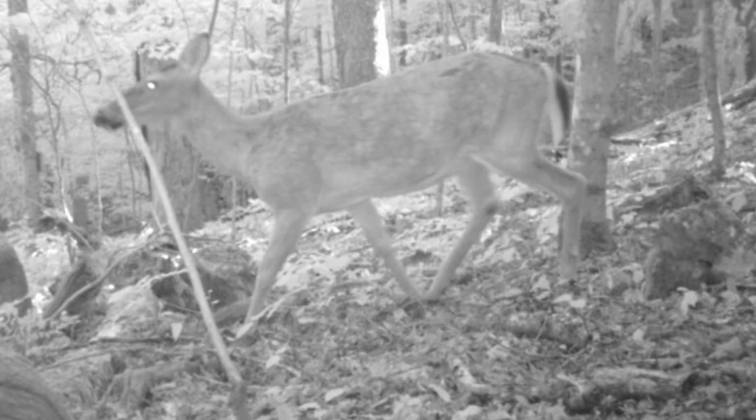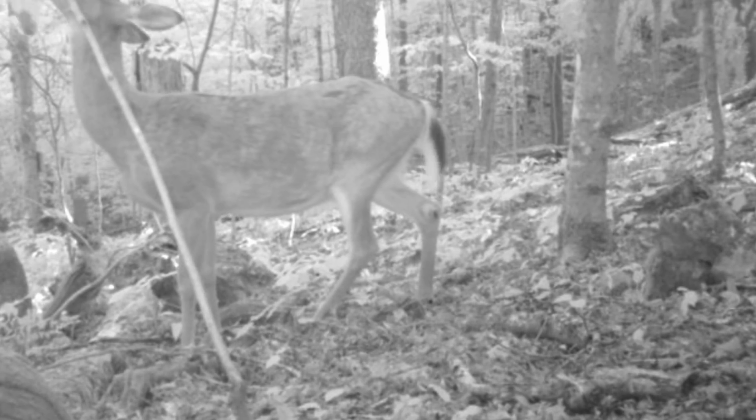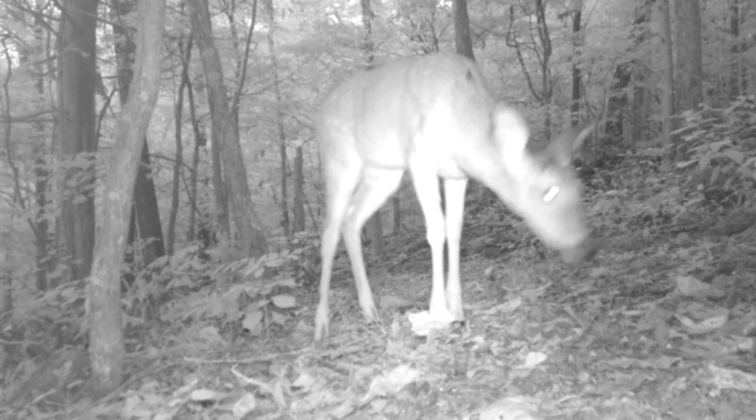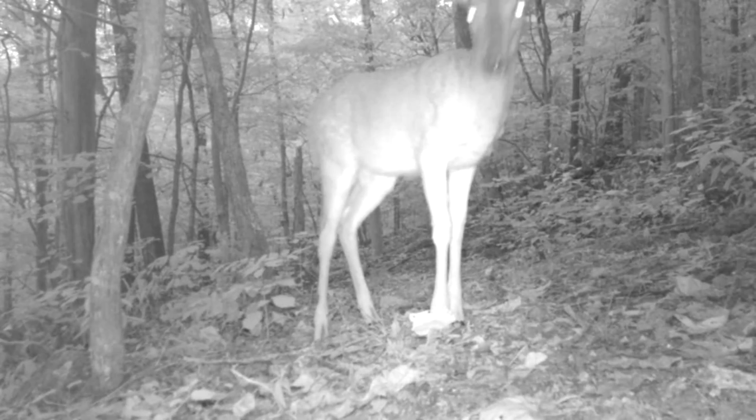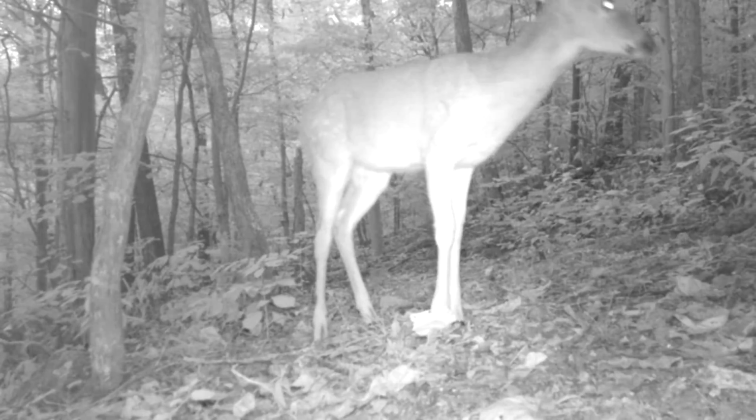These old does, they're still eating on them acorns. Didn't film no big bucks this week. I know they're here. They don't get in front of these cameras, but they will, up on the game trails.